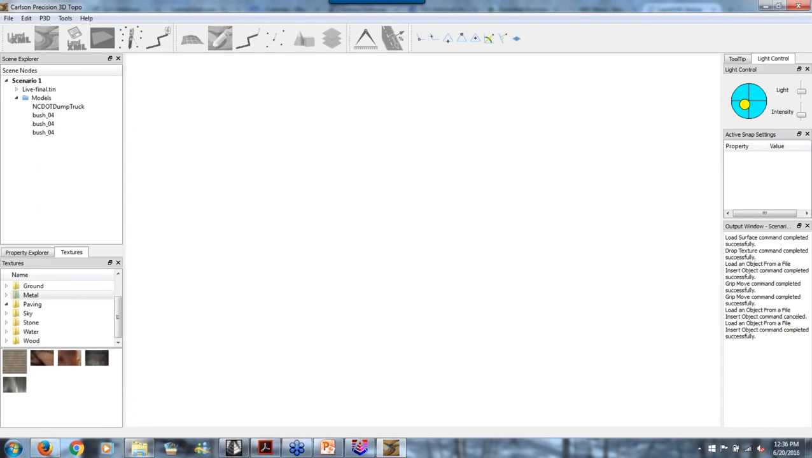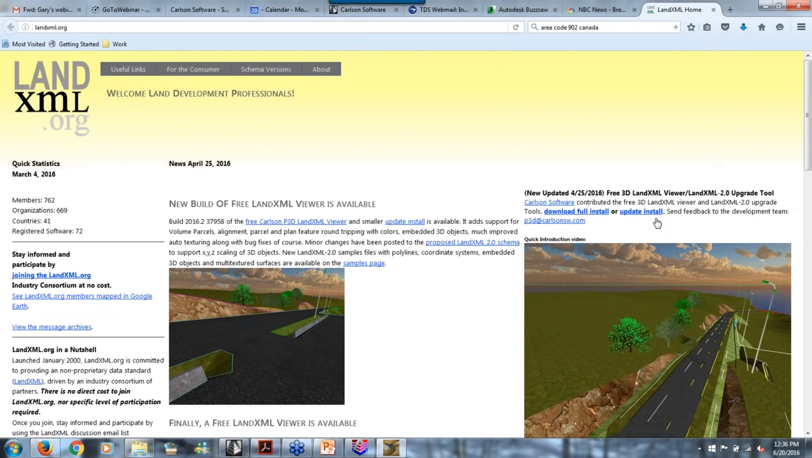All of those features are in the full $1,000 version. But in the free version, you can load a tin or an XML file and visualize it and mess around with it. I think you can add objects to it too, and you can get that for free. So in Point Clouds, you can get a free demo.